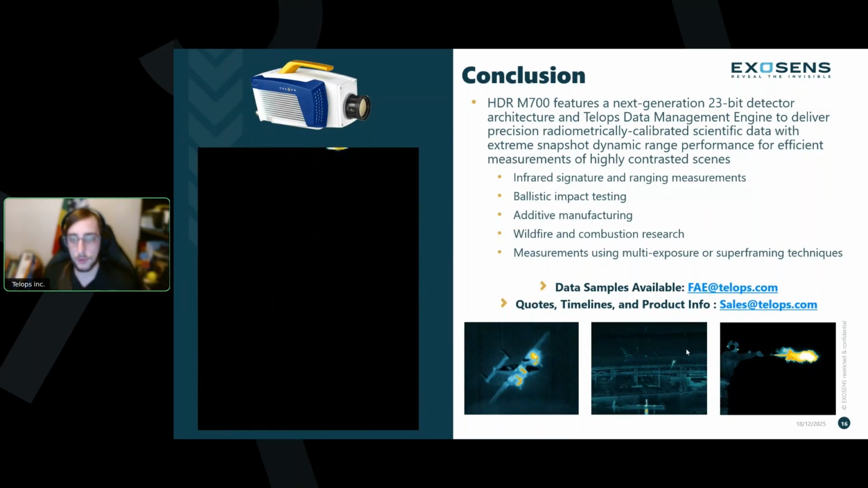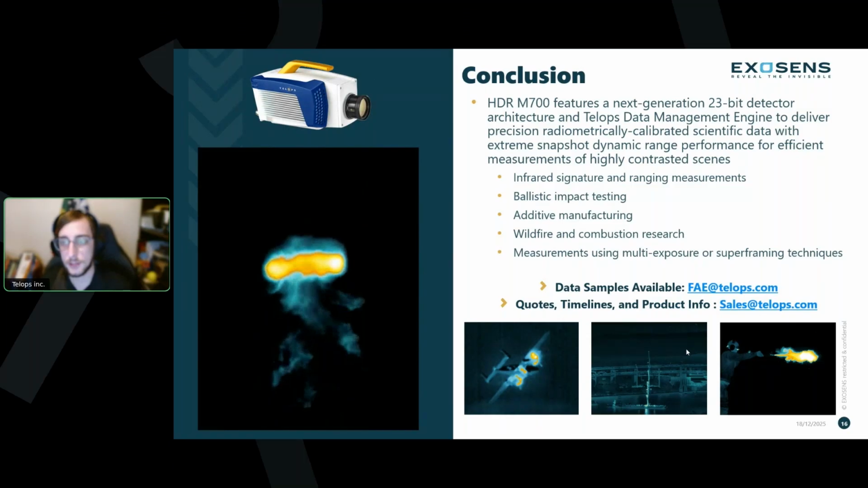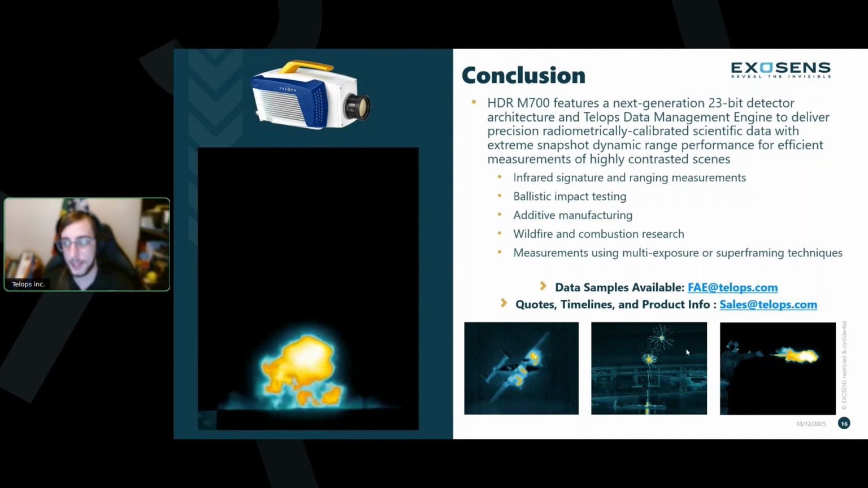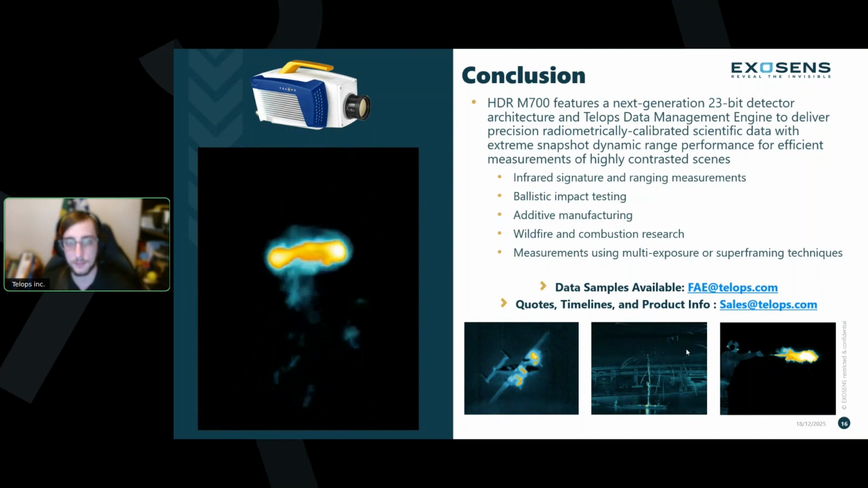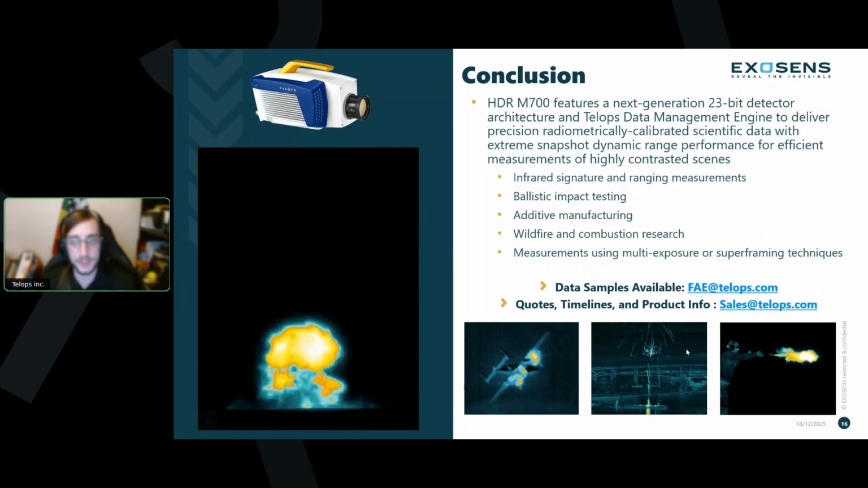So again, the HDR M700 is a next generation 23-bit architecture, high dynamic range focused infrared system. Through its unique on-chip saturation management functionality and Telops data management engine, we are able to deliver precise, radiometrically calibrated scientific results with extreme snapshot dynamic range.